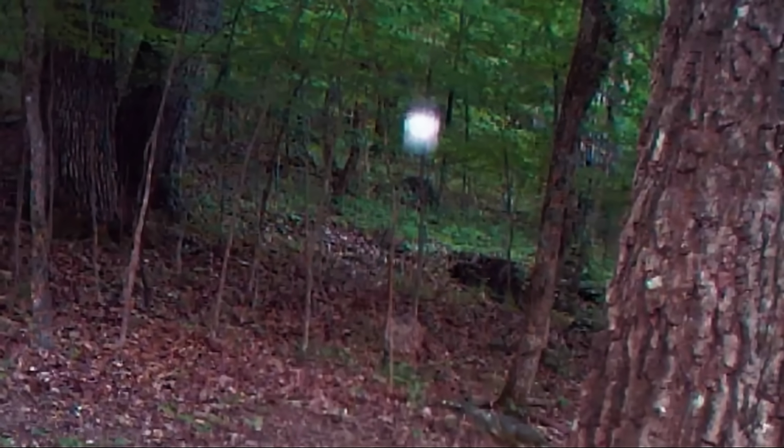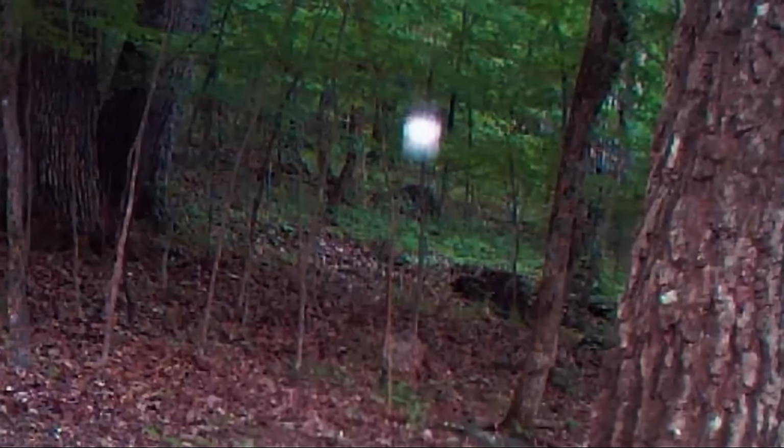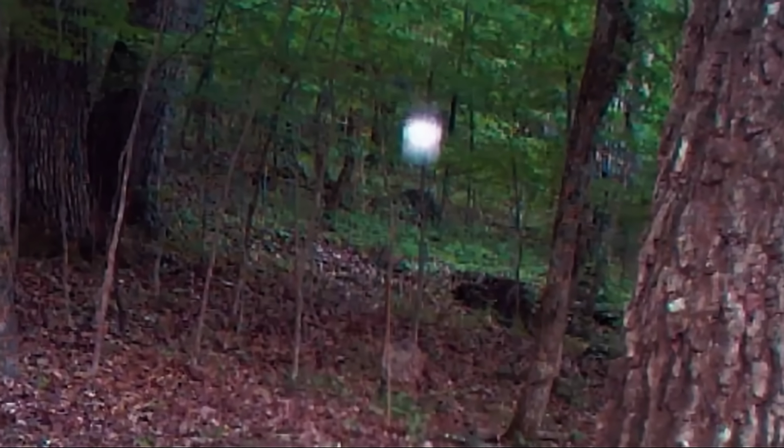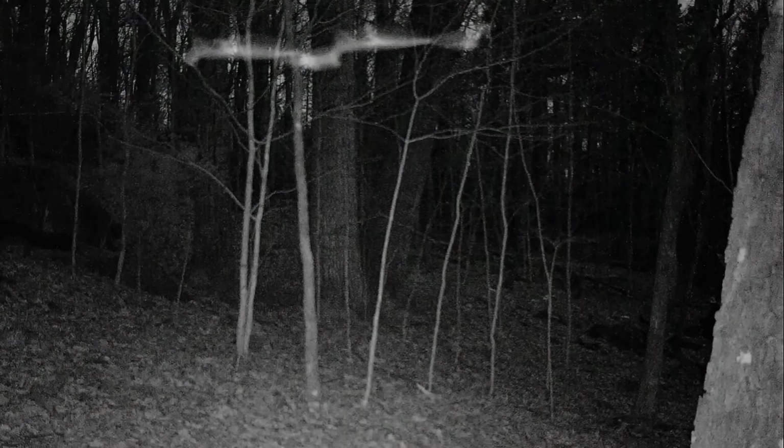That could be a reflection off the lens light when it took a picture. You just don't know. But I've never caught that again, and that camera's been there for years. Now here's one, same camera. Looks like a figure of a bird. I call it the ghost bird picture. Flying through here, right at dark. Like I said, these pictures sometimes are rare.